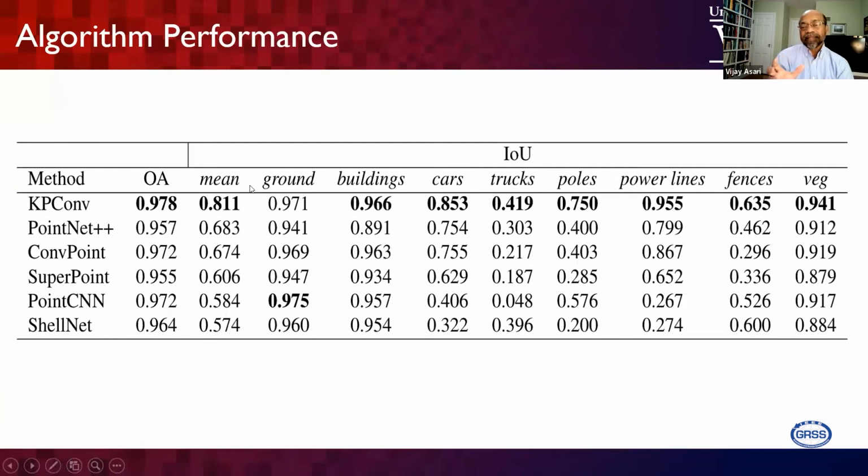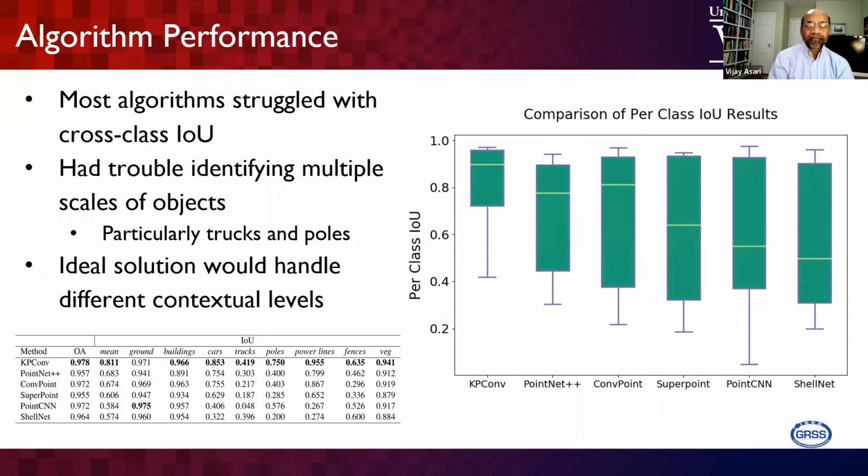The variance in the accuracy is exactly what is used for determining the class consistency index. If you look at that variance in this particular case, the range of accuracies for KPConv is way better than others because the range is less. We used that as one of the measures to assess the effectiveness of an algorithm, which is actually well received by the community.